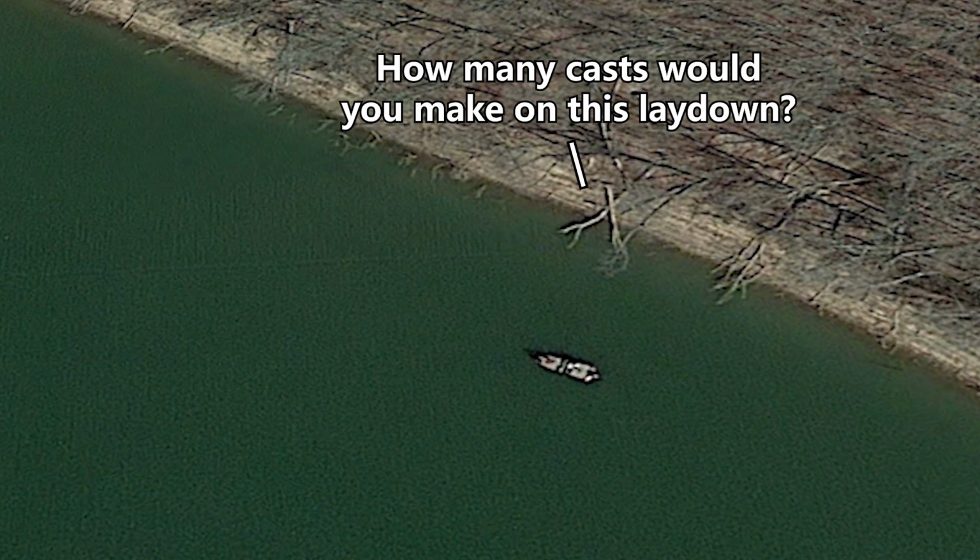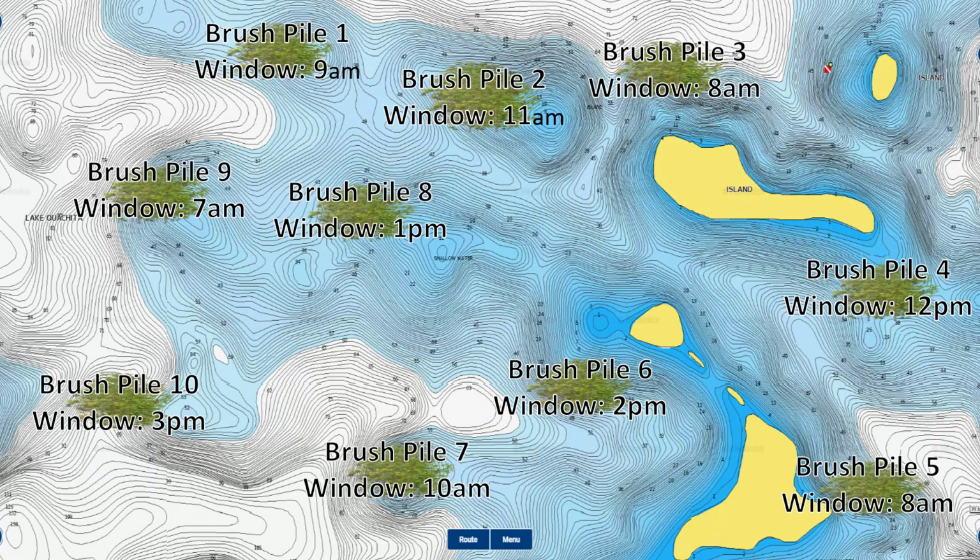But usually guys are going to try to fish as many laydowns as possible throughout the day and try to pick off 1 or 2 fish per laydown over the course of a day. And that's the exact same thing you're doing here offshore. Basically, offshore brush pile fishing is just like fishing laydowns down the bank. The idea is to fish as many of these brush piles as possible, just like when you're fishing down the bank, you're fishing as many laydowns or docks or riprap banks or whatever as possible to try to put fish in the boat.